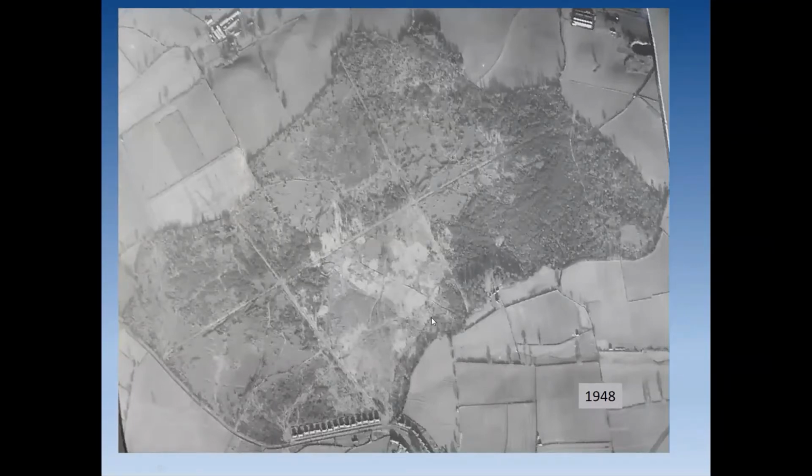And you can see there are some forms in this photograph that are still there now. The predominant forms are the rides. So these big, long, wide tracks giving access into the woodland and carving it up into sections. And those rides have been there for a long time.